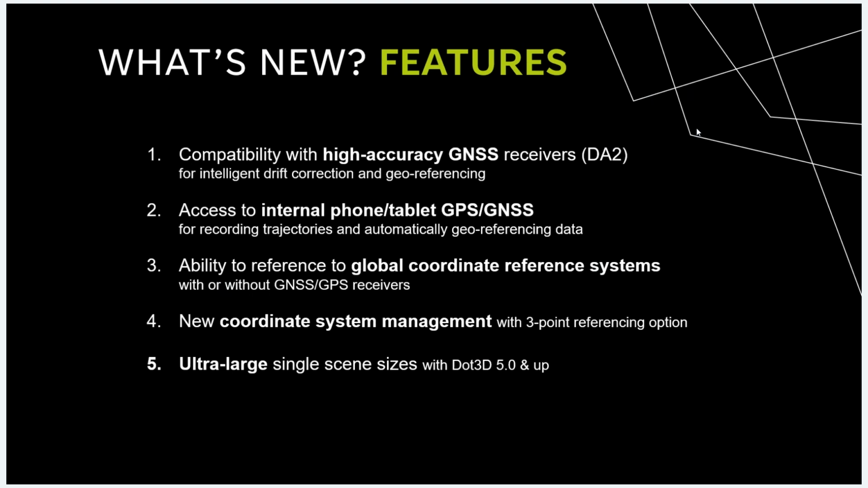This is technically not new with 6.0, but it's such a big change in the last couple of years that we did want to take some time to highlight it. Number 5 here would be the ultra large single scene sizes that are now possible with Dot3D 5.0 and up. And we'll talk a little bit more about what you can do there shortly.